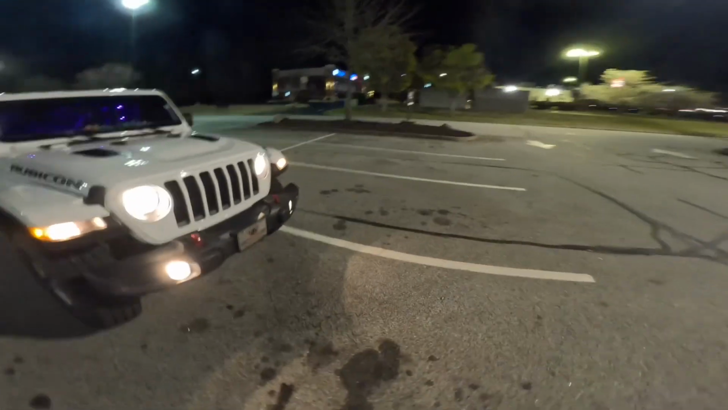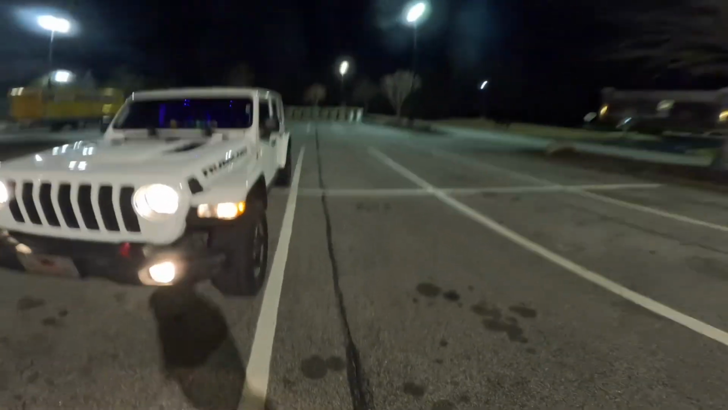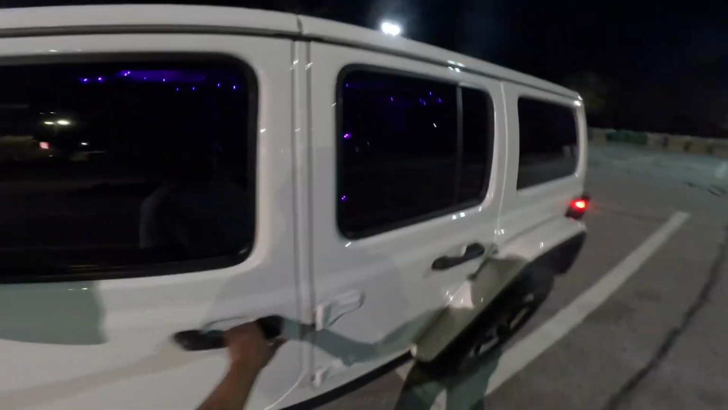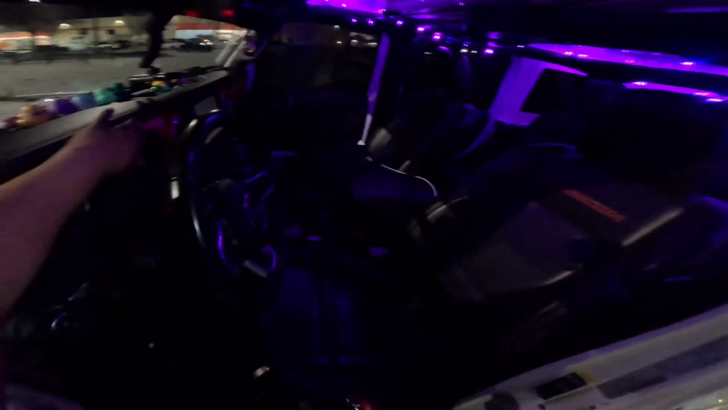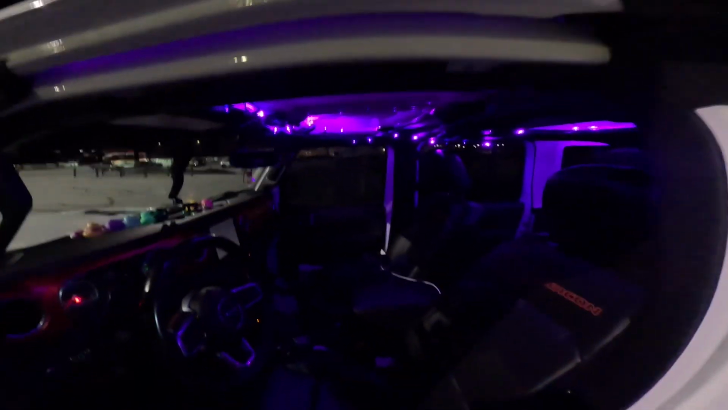I got a lot of stuff I want to do to this Jeep, and it's coming over time. It's coming. It's cold outside. And I got the red trim on the inside. I got the red stitch. I hope y'all can see that. I got the red Rubicon right there.